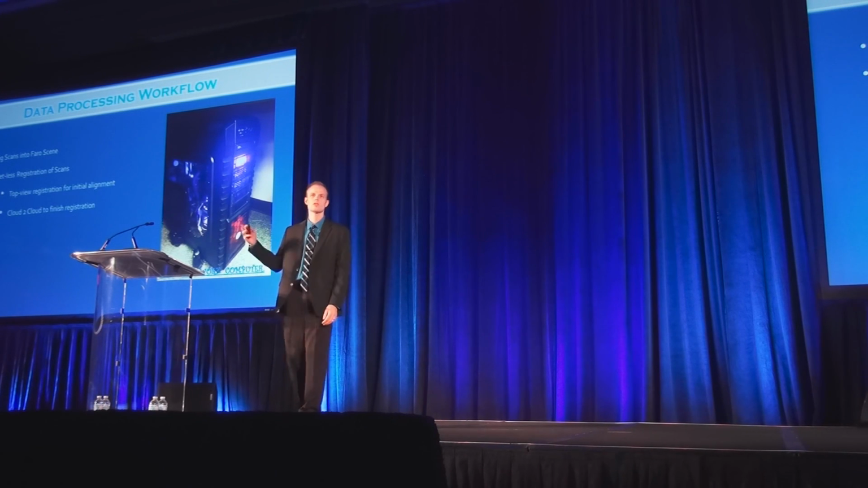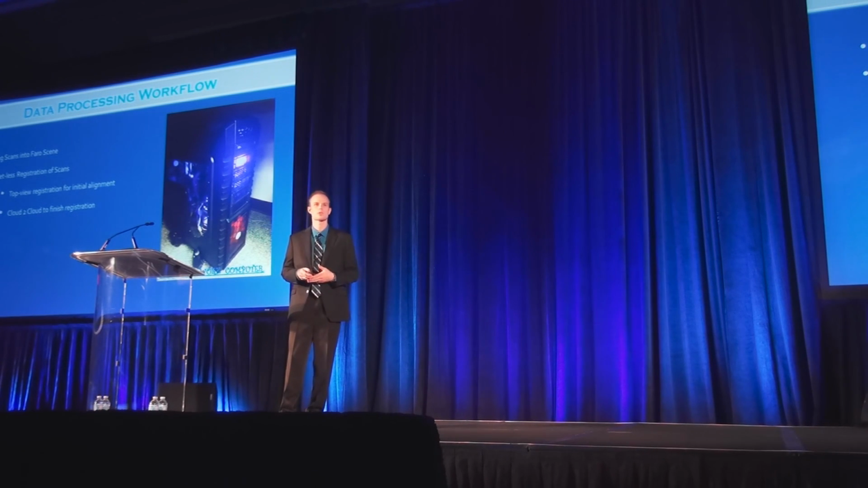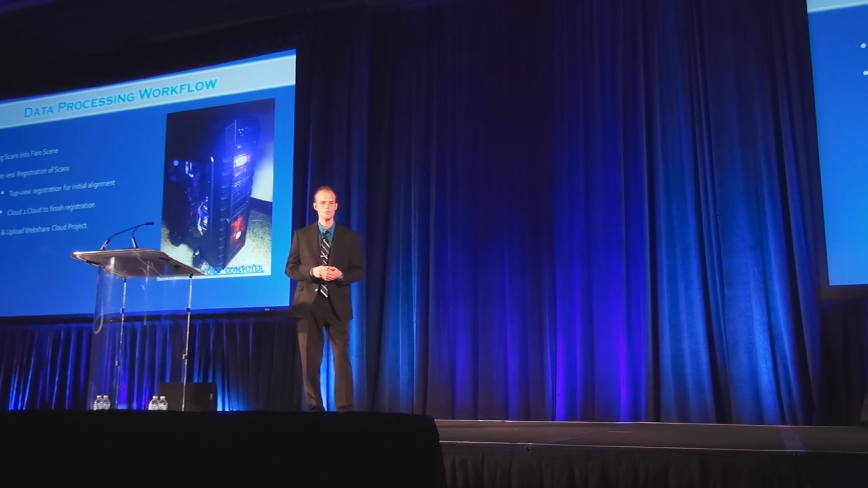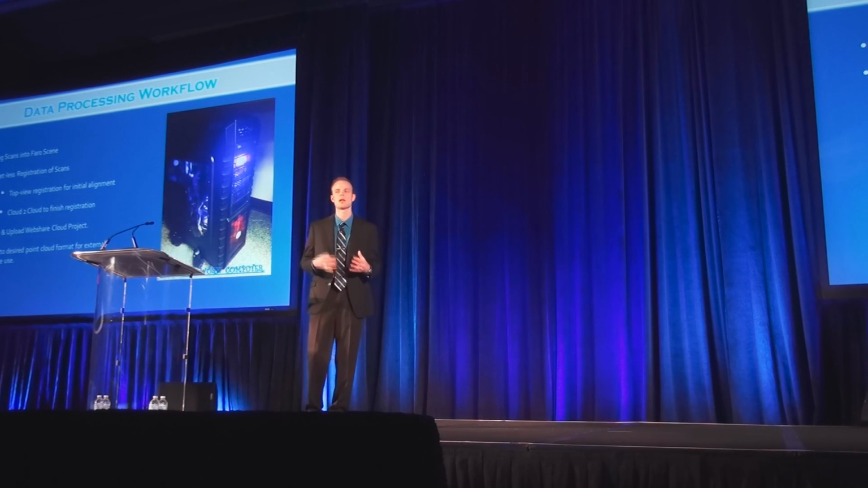So we were going to bring all of our scans into FARO Scene, do the targetless registration, and with our workflow, we do the top view first for the alignment, and secondly, we use cloud to cloud to finish up the fine-tuning on the registration. Then we took it into WEBSHARE Cloud, and once we're done with that process, we've got our entire point cloud. If we need to make more deliverables, we can take it into other softwares.